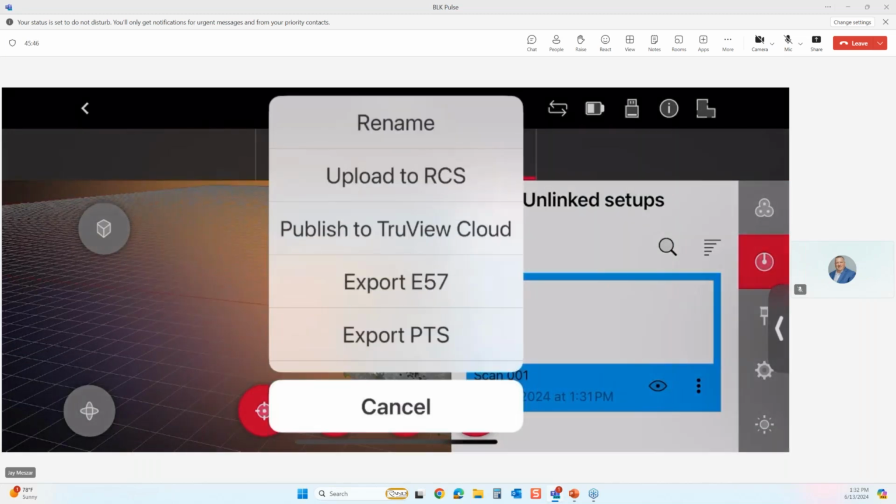Anyway, I'm not going to upload it right now, but I could simply come out here and say I want to export this to an E57 file. That would save it to my mobile device, and then I can send that data to, let's say, Dropbox, for instance, and that can be imported into Register 360 back at the office.